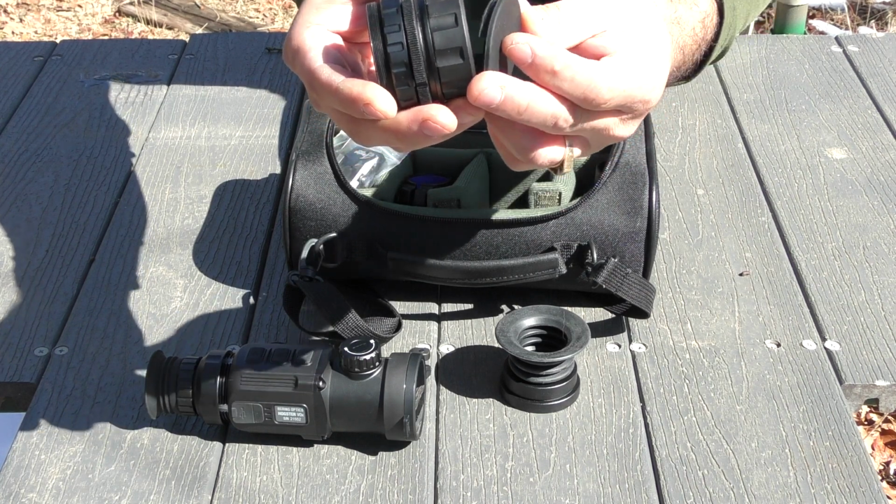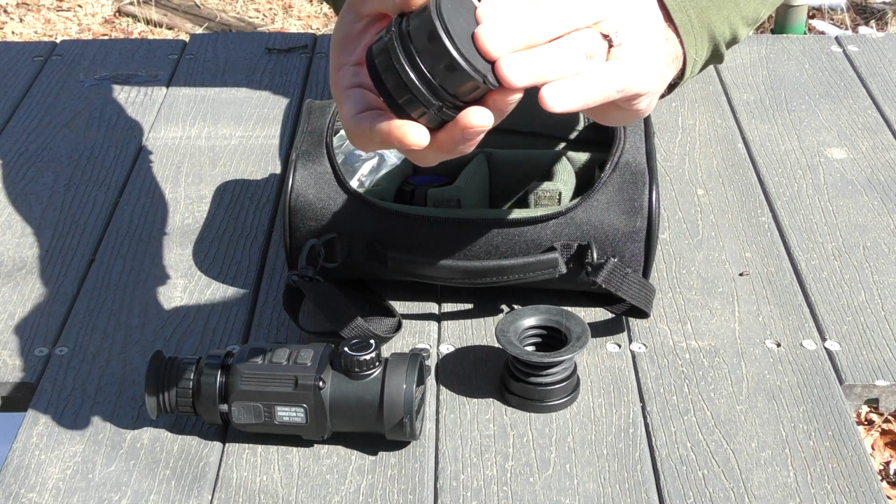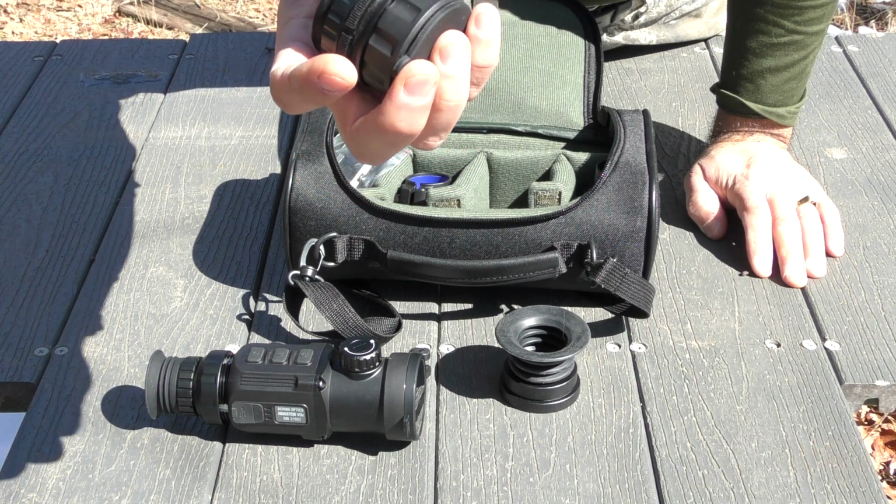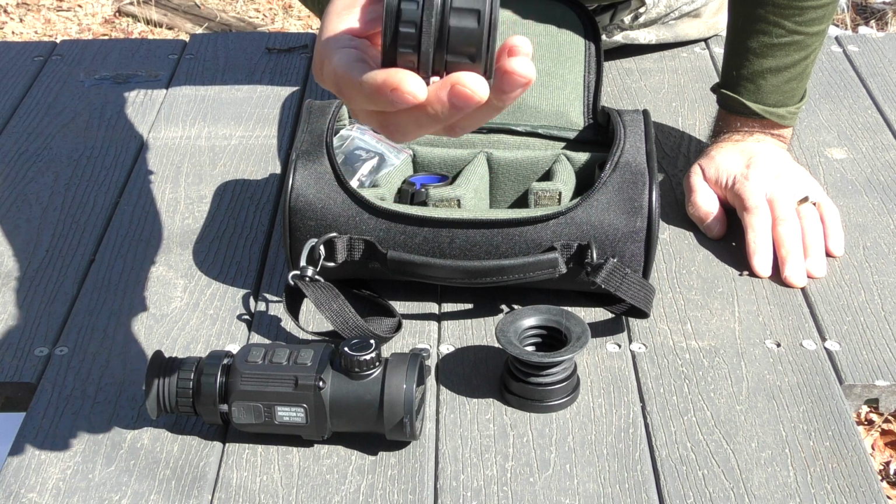Be very careful handling all this lens equipment when it's separated from the scope. You don't want to get smudges, fingerprints, oils, or cause any damage to this equipment.